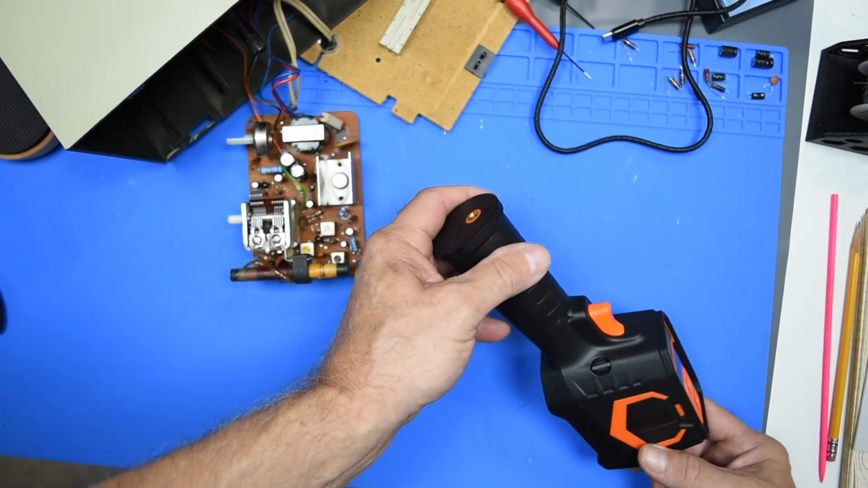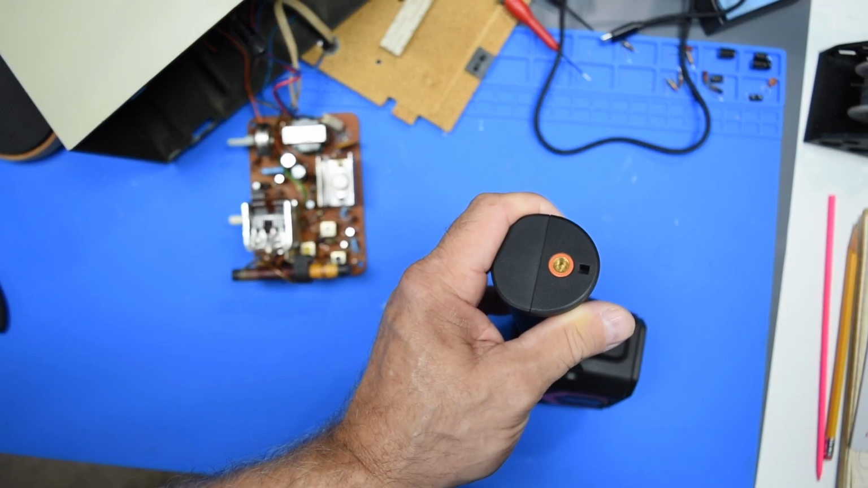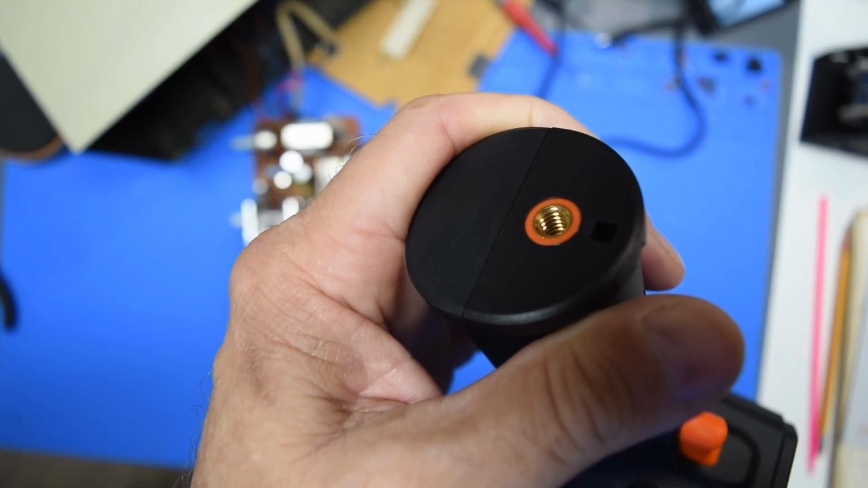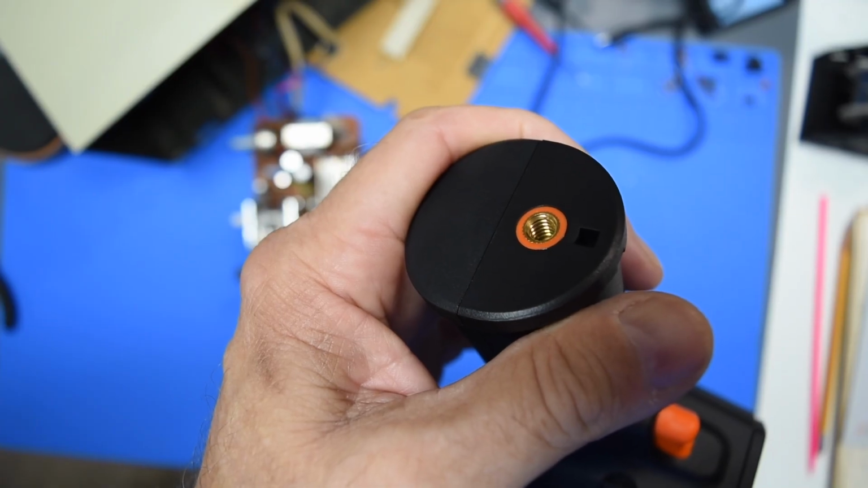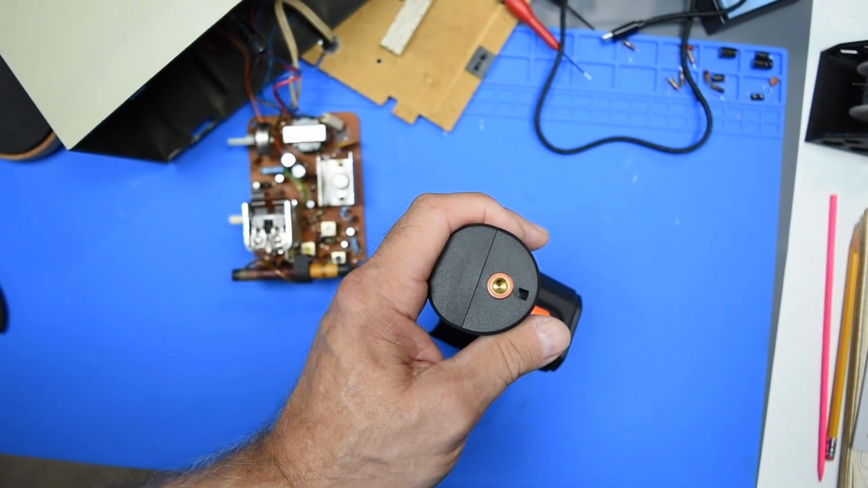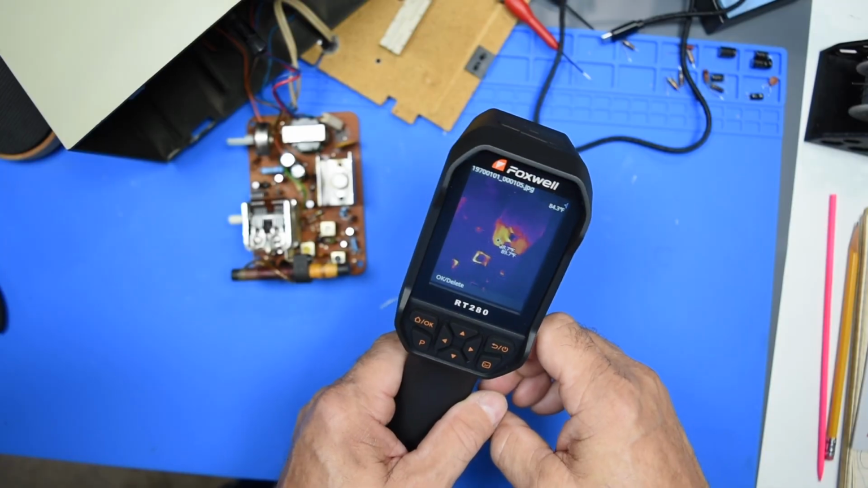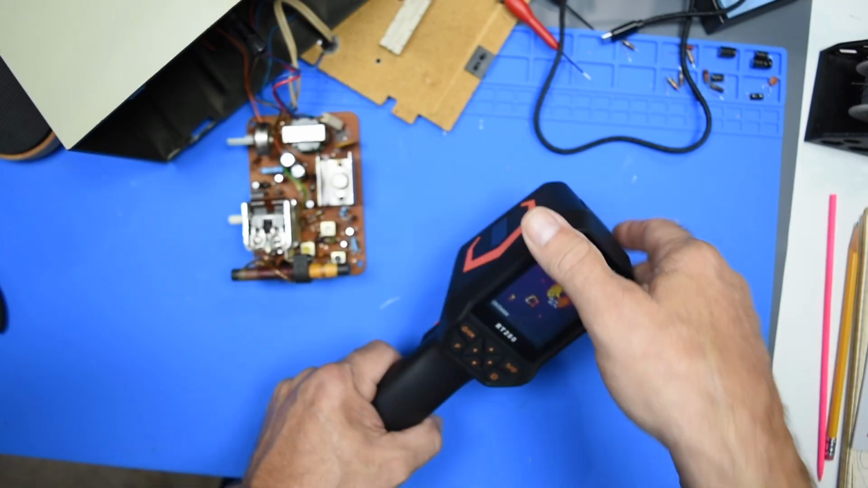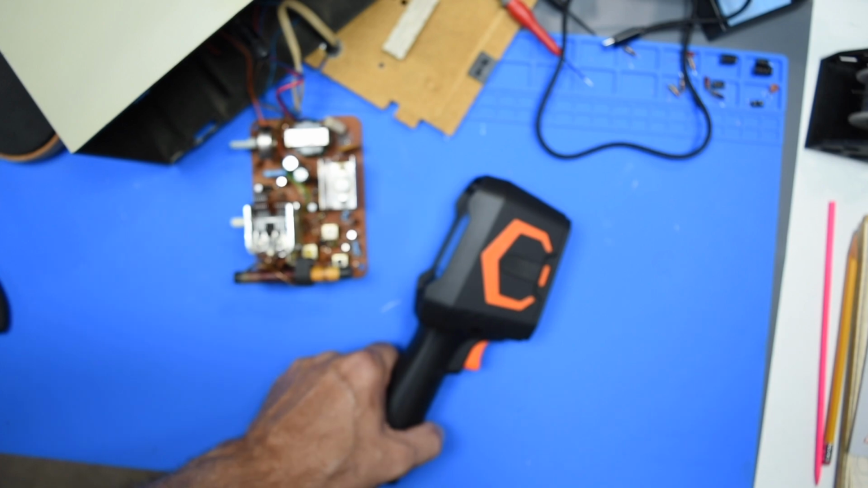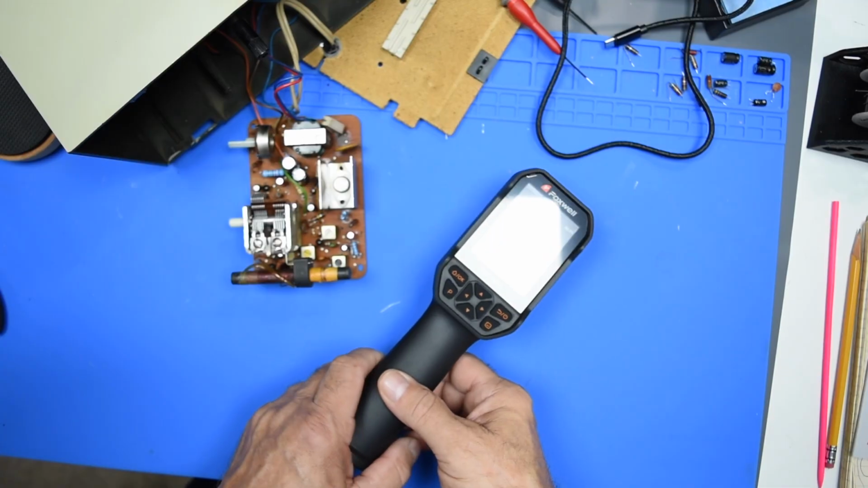Got a 1/4-20 to mount on a tripod. How well you can see that there. Standard tripod mount. Yeah, I like it. Super lightweight. You can hold it a long time, quite a while, without having any fatigue there.